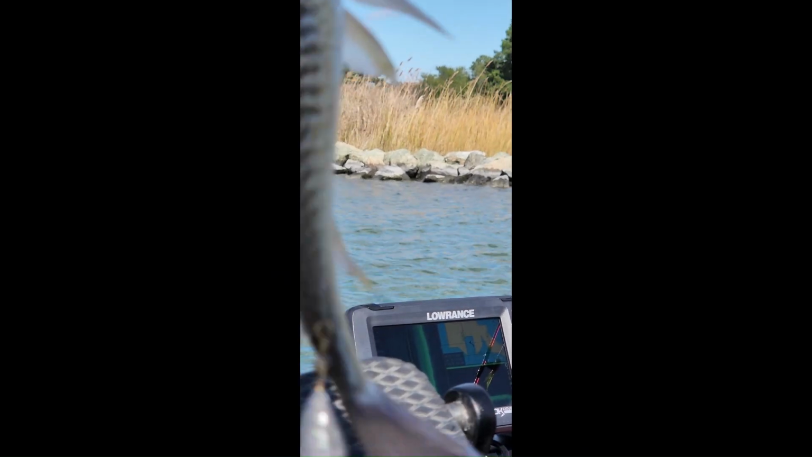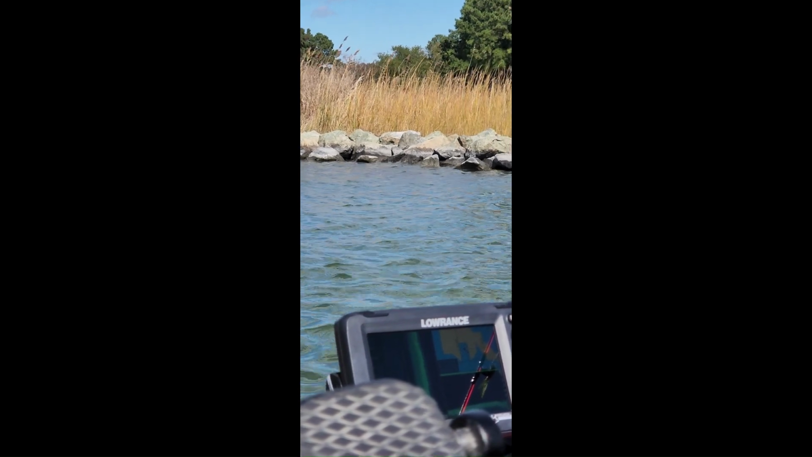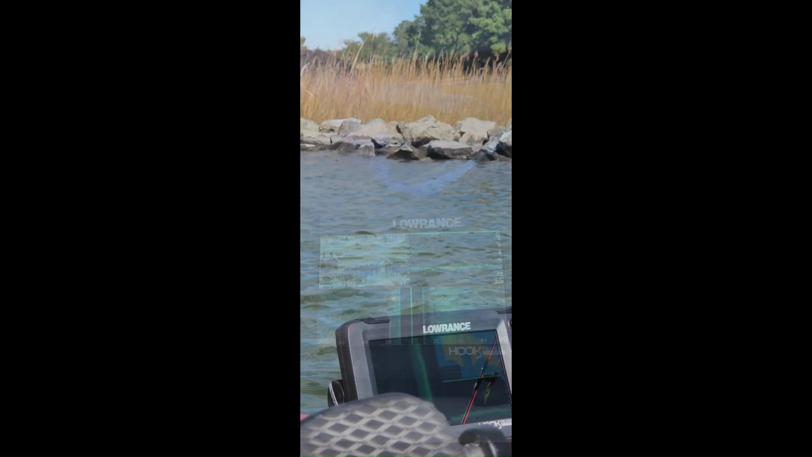That's a croaker. I get a lot of croakers in this water, and that's a small one. First croaker of the morning there, and you can see the map in that background. We'll look at more of that in a minute.